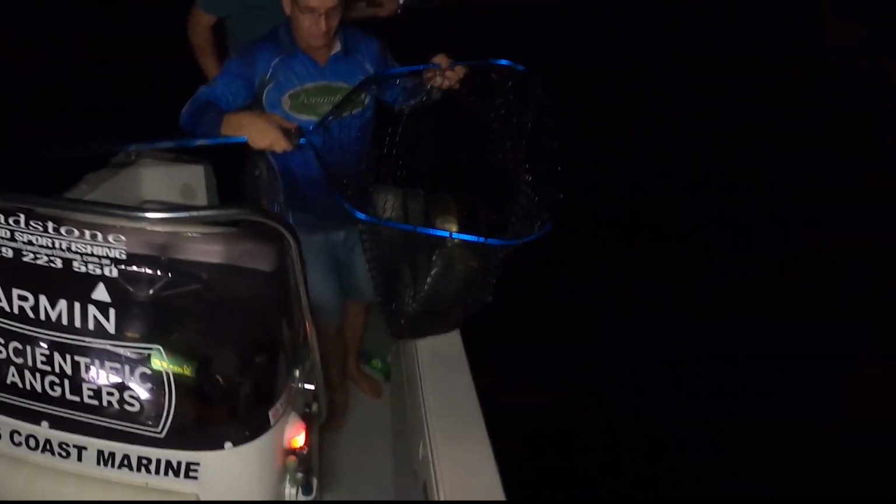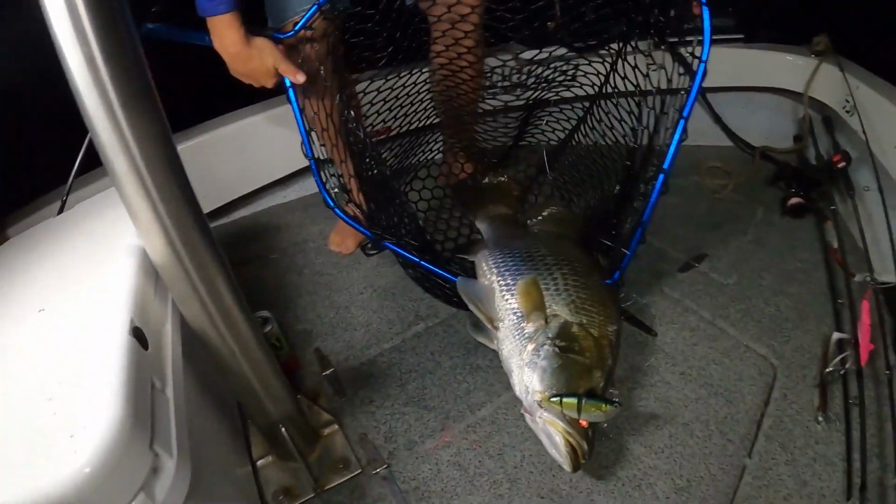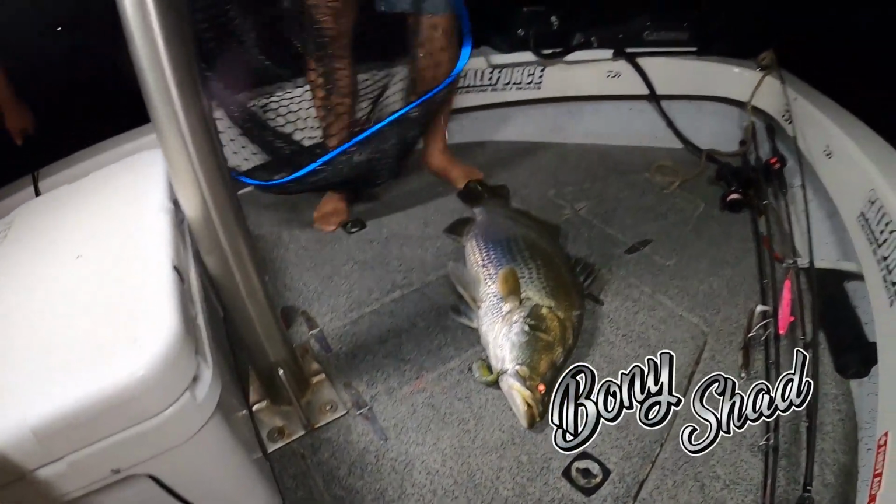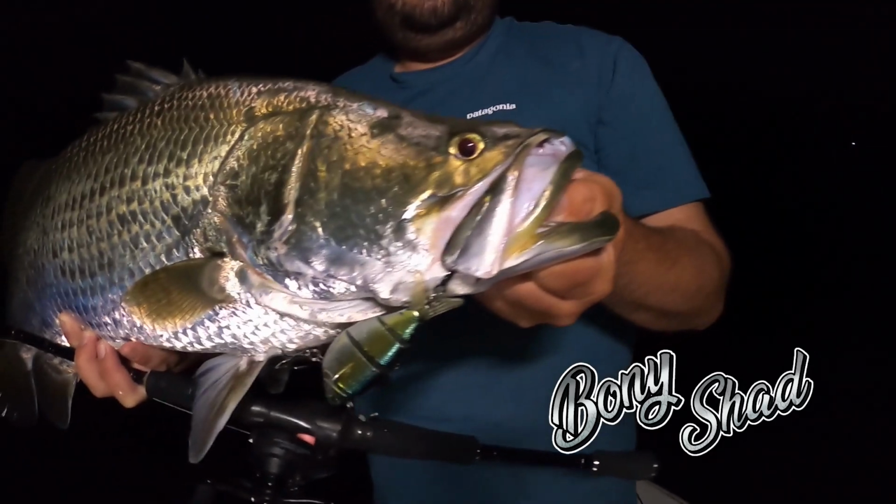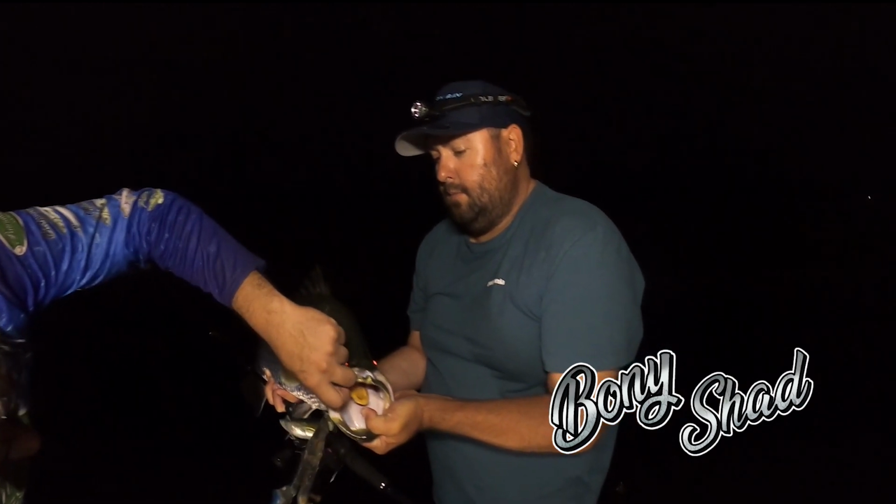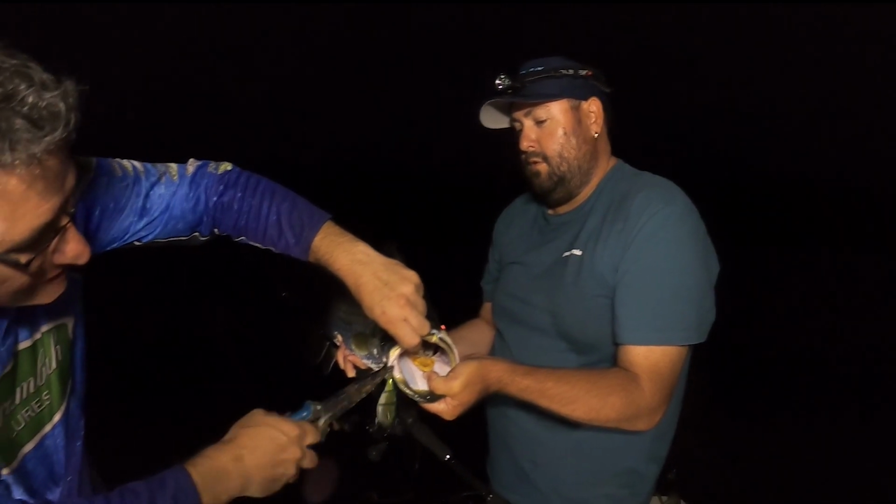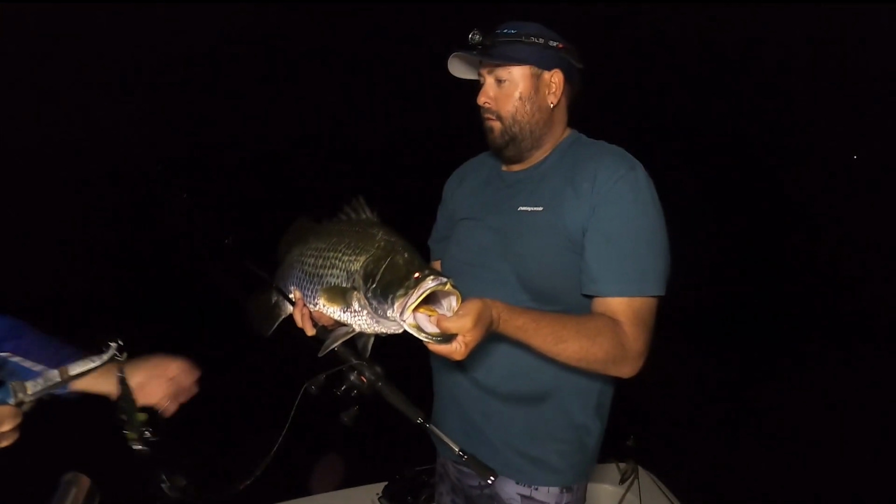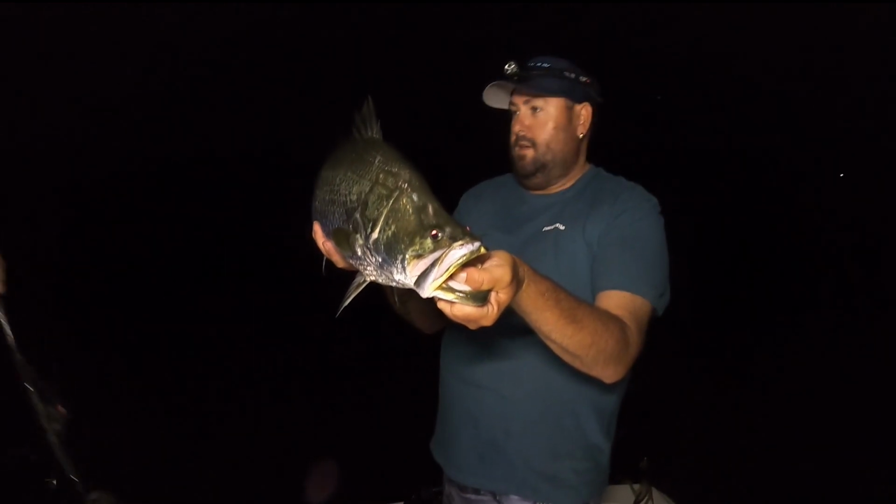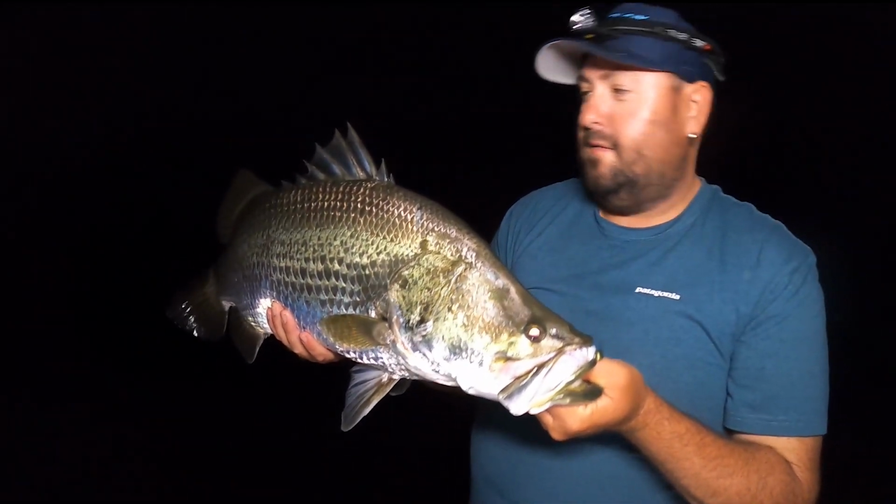Where do we take him? Yeah, might take him up the front. Chunky little sucker. Yeah, I jammed him. He was playing the game. I wish I was recording that on the phone on the Garmin app. That would have been pretty cool. But yeah, how's that? Directly under the boat on the Bony Shad, swim baits, vertically jigging. Pretty cool.